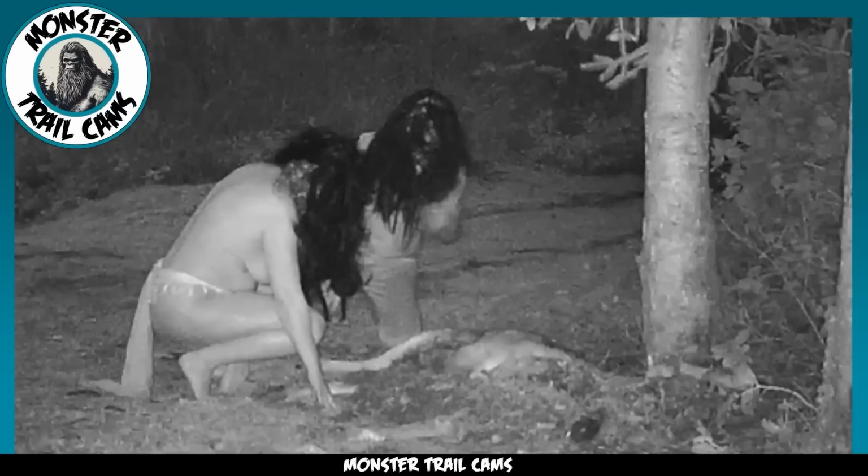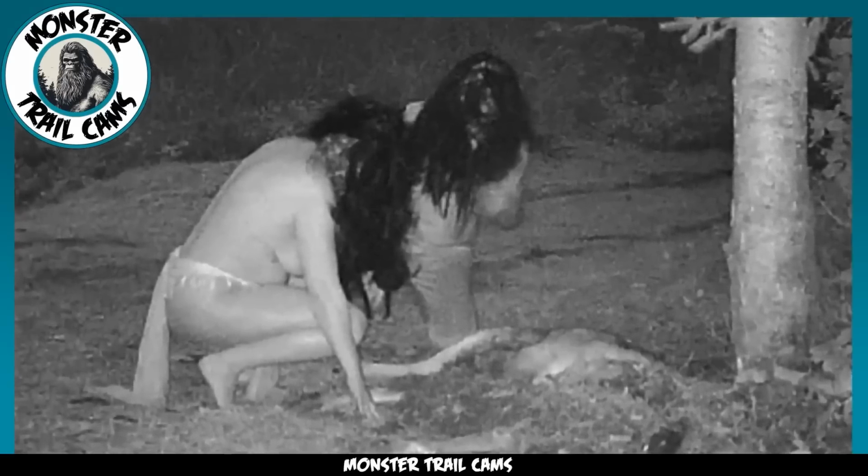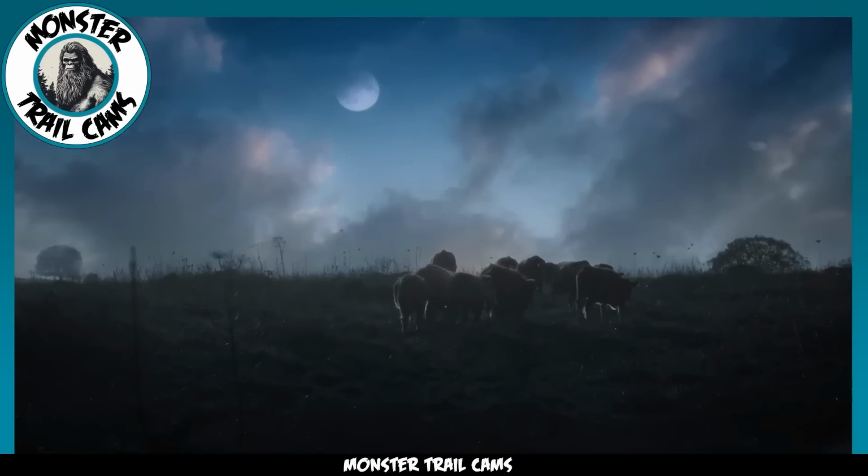Now let your imagination run wild here. Are these two women witches, casting some sinister spells amidst the darkness of the woods? Or could they possibly be some sort of otherworldly beings, demons in human guise, preying upon innocent animals for their own sinister purposes? And hey, let's not rule out the option of them being deranged humans, engaging in some twisted dark ritual. Who knows what truly lurks within their minds?